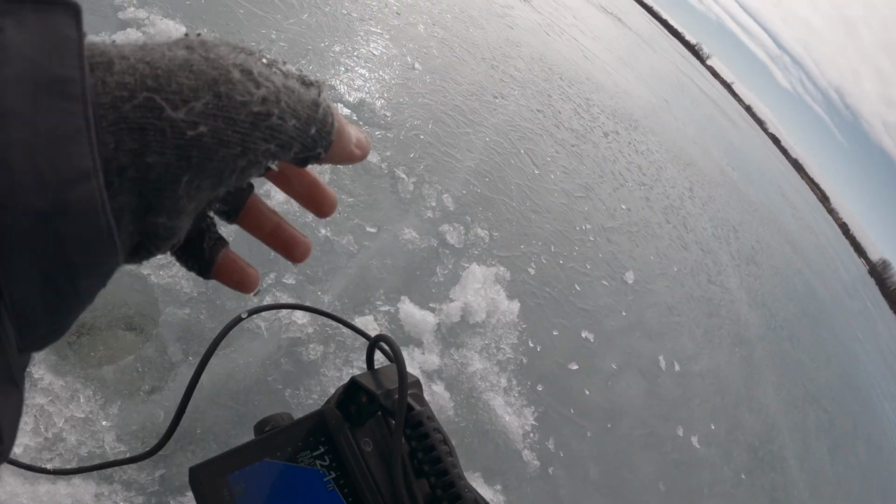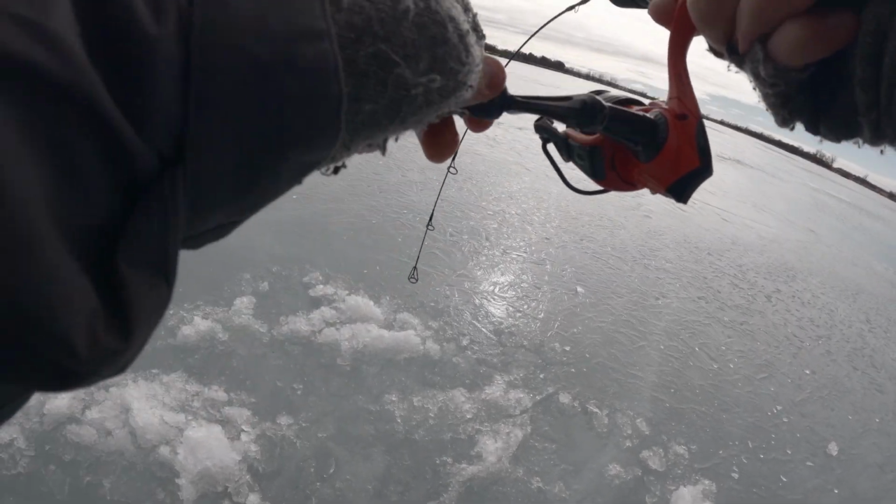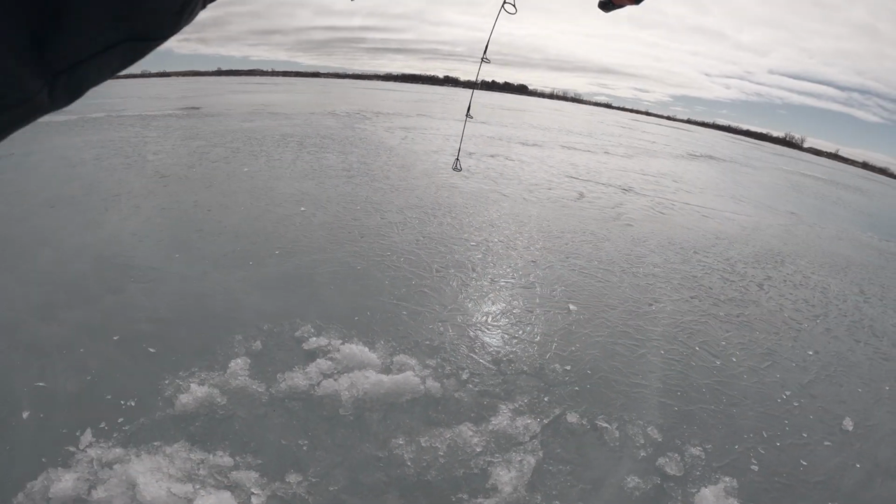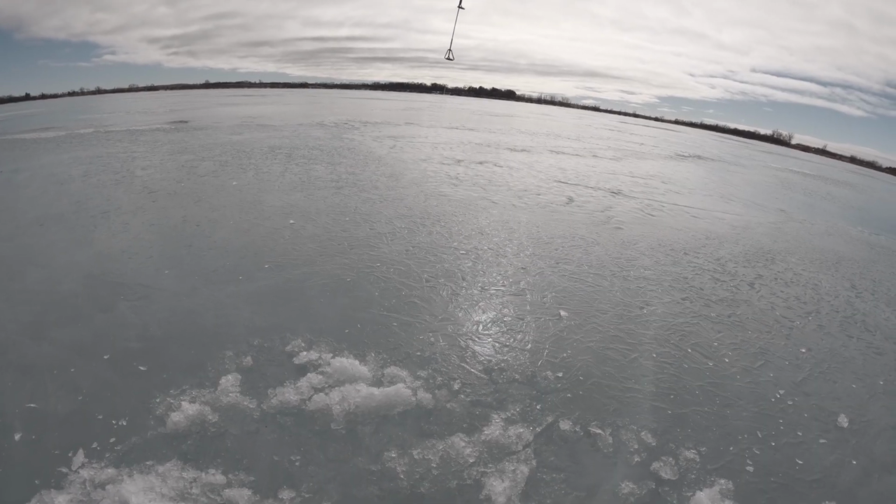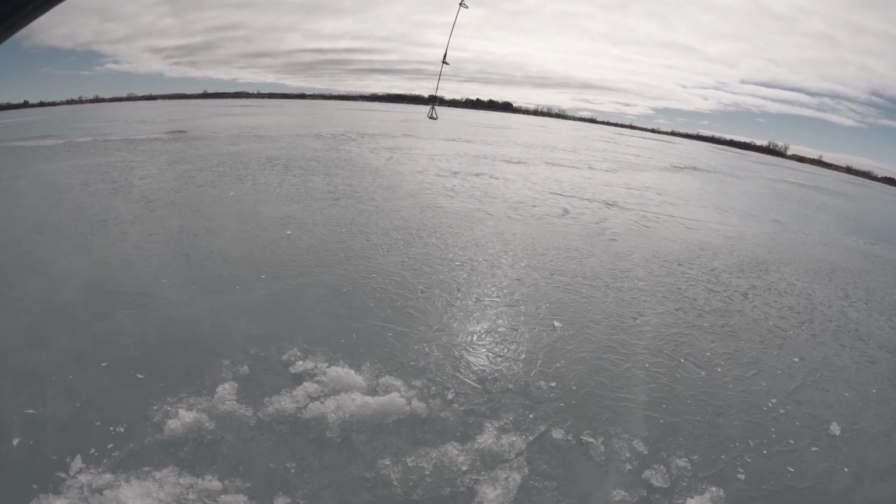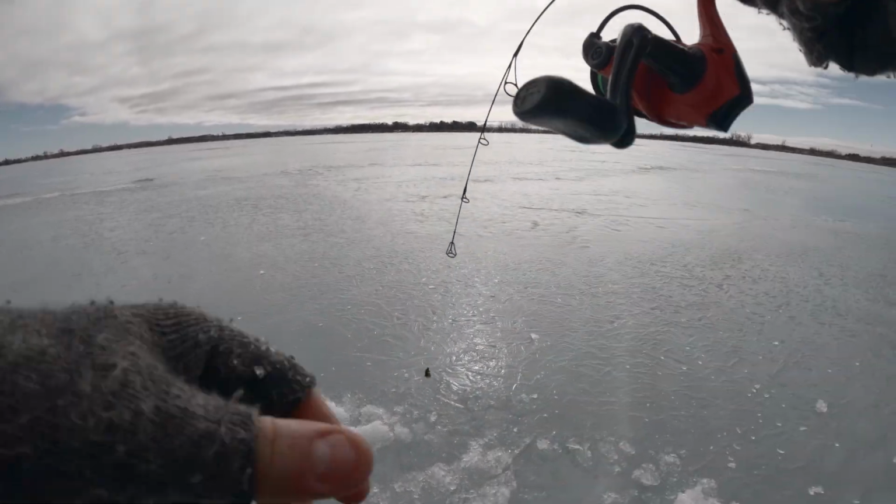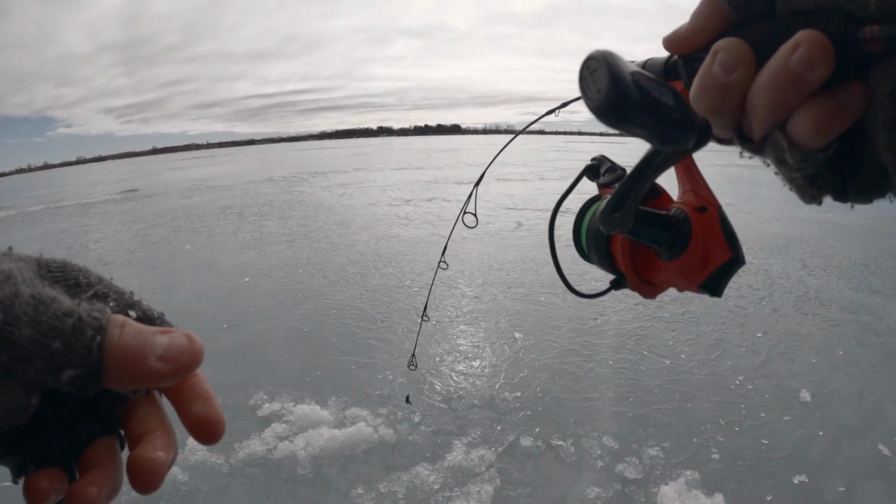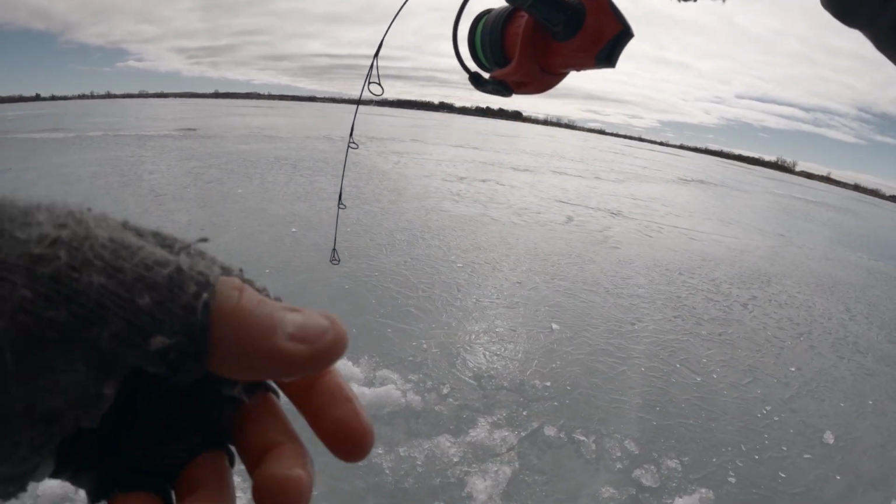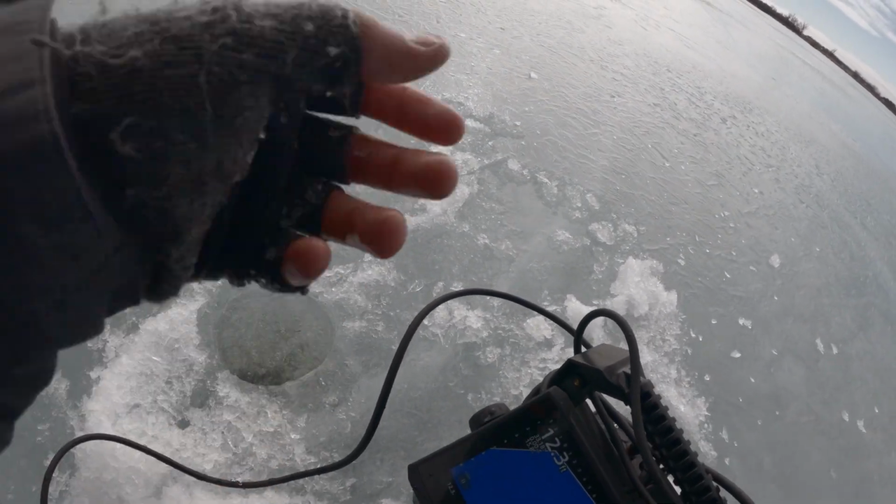I'm trying to get him out. Oh, there he is. Oh, going on another run. He's not huge, but on this tiny jig, it looks massive. It feels massive, is what I meant to say. He's not big, but I still want to get him in because this is really fun. Fight him on this rod. Oh boy.